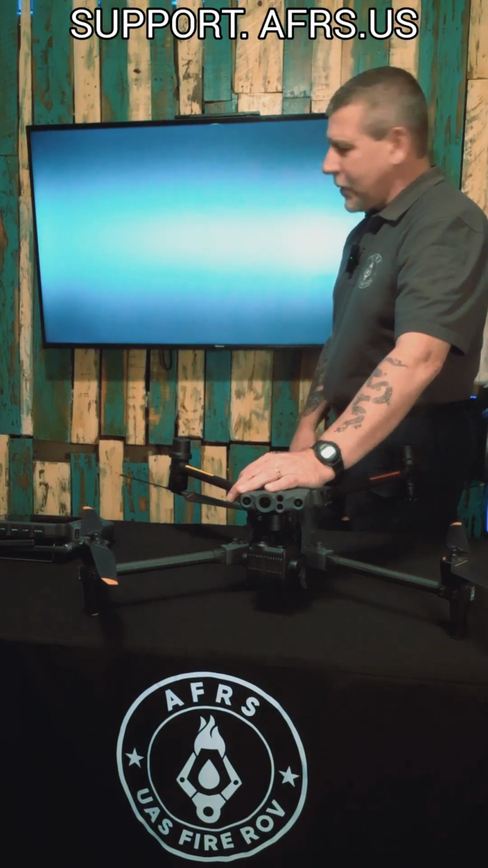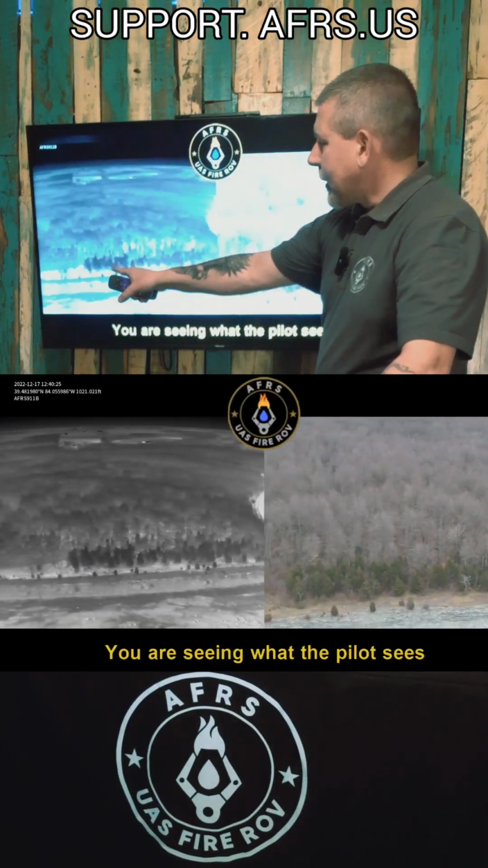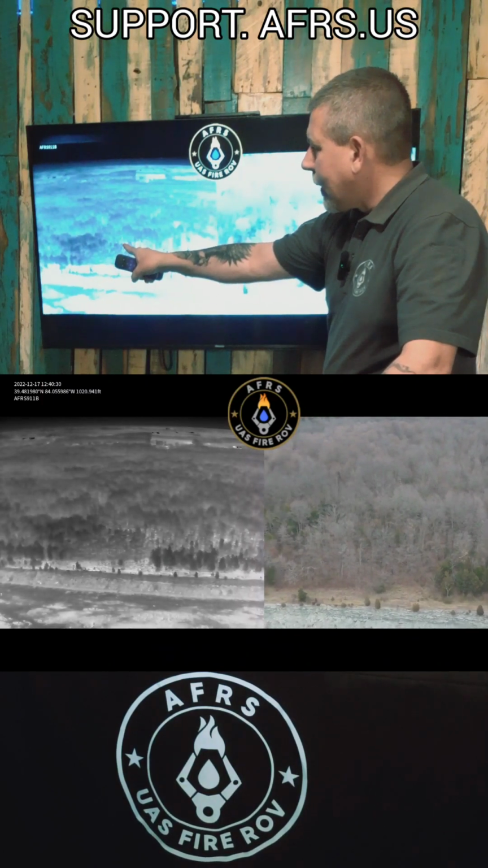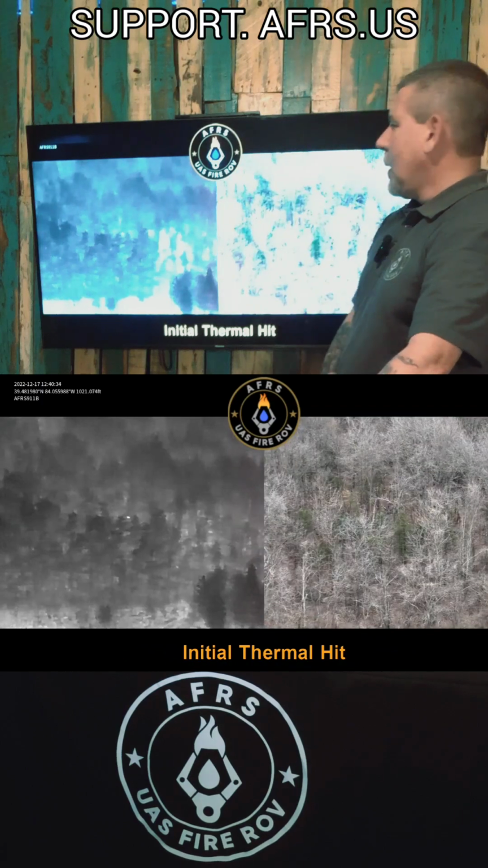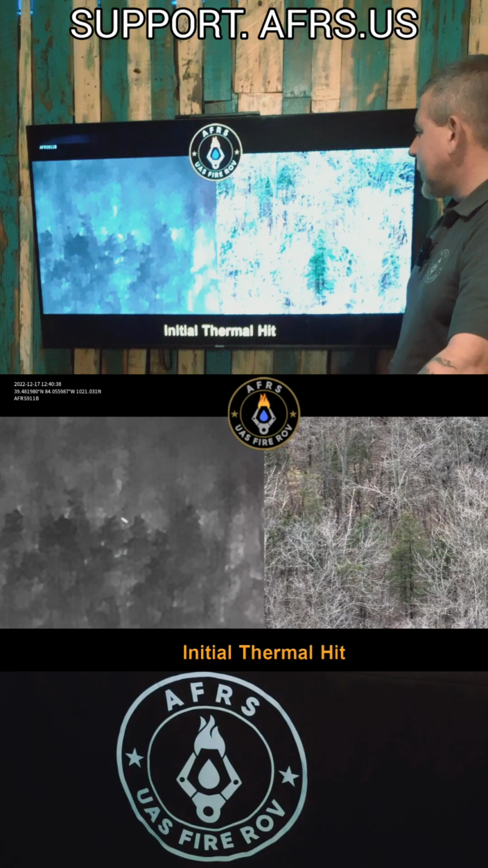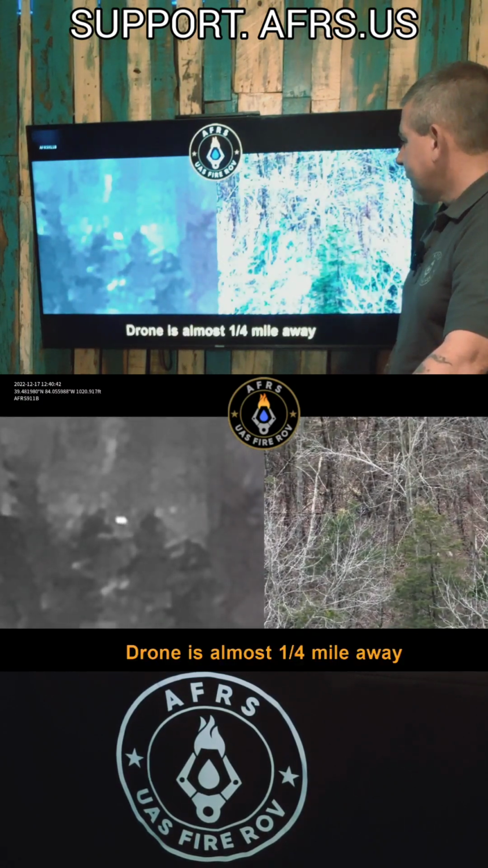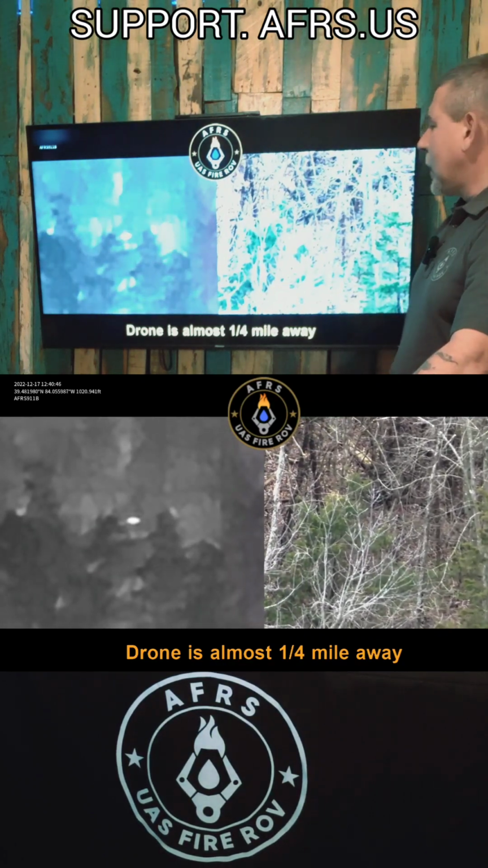All right. So here in a moment, you're going to see our initial thermal hit. It's over here on this side of the screen. Right there. That itty bitty little tiny white dot. As we zoom in here, you'll see just how difficult it is to see these dogs in all of this thicket. I can see them right now because I know where to look.